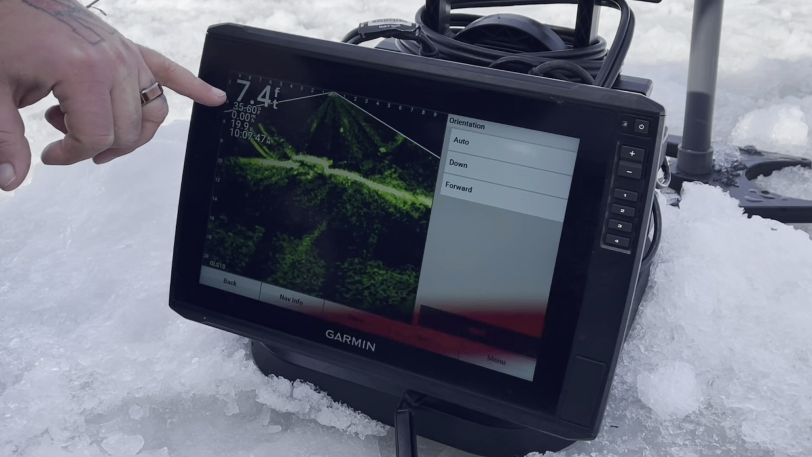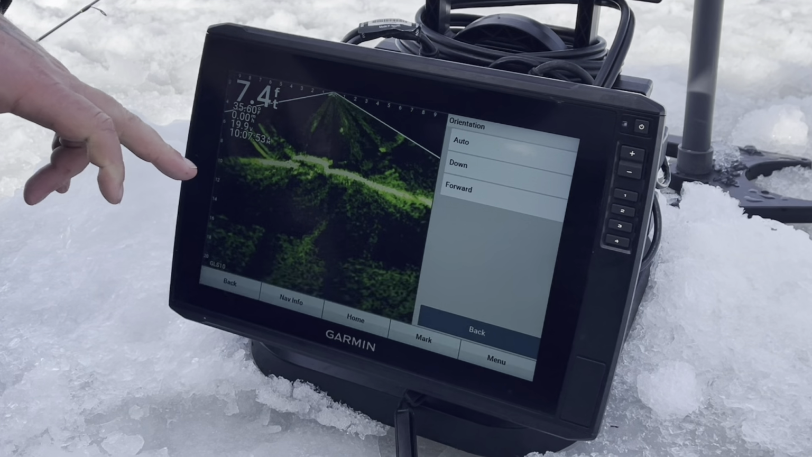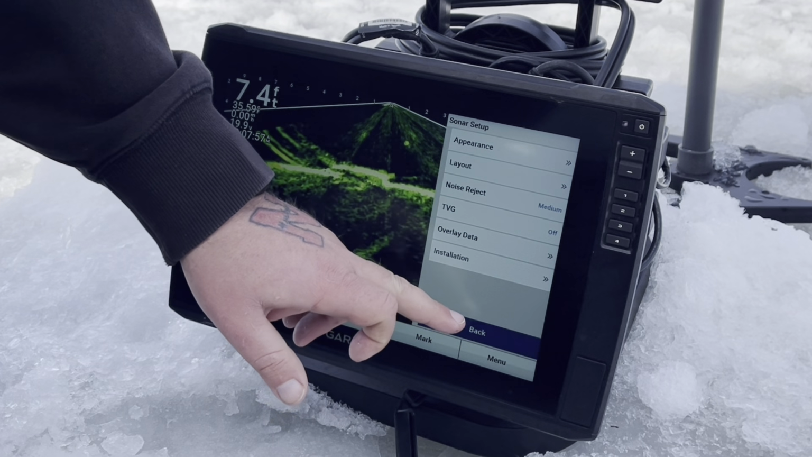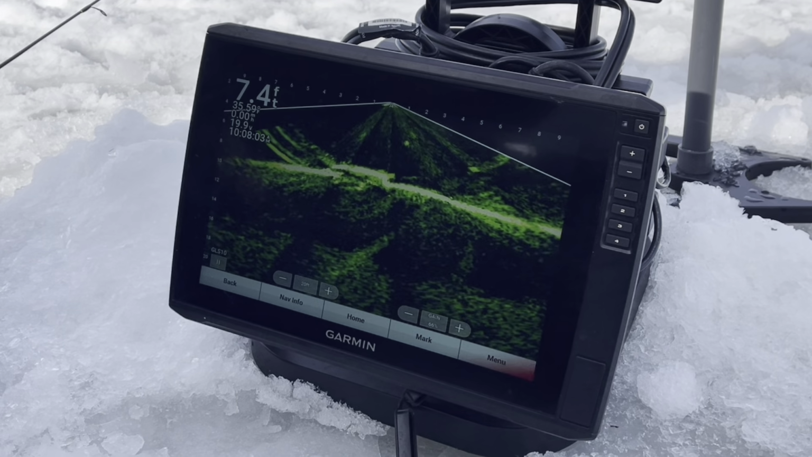We found where there's some structure on the bottom, so if you look over here on this part of the screen, you can see there's some structure of some sort down there. So we have it on down. We're actually showing fish right now over on this side of the screen. It's sitting there staring our direction, but it hasn't moved around a whole lot.